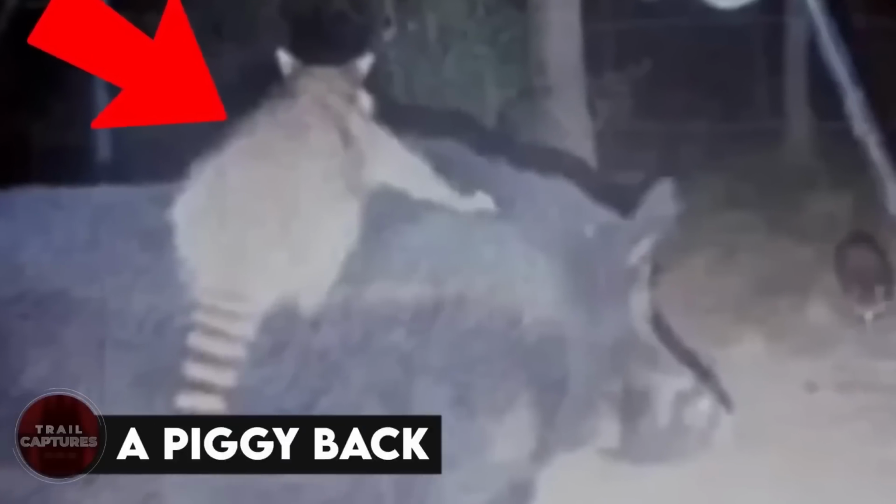A piggyback. There's no way that this raccoon would be able to reach the food without a little help, so he decided to take a ride on the back of this boar. Who knew that raccoons and pigs made such great allies in the animal kingdom? And how exactly do they tell each other what kind of help they need, and then come up with an agreement?